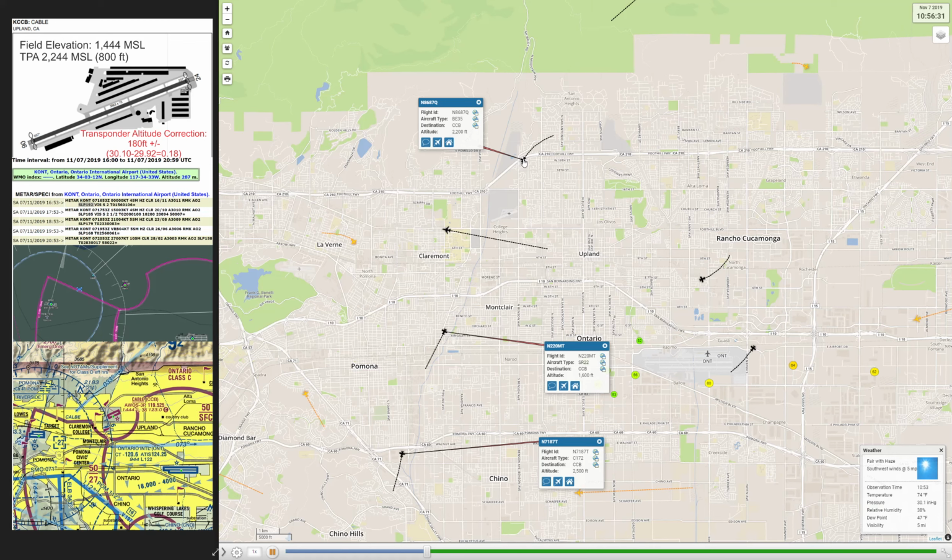And again, this is in real time. So the Bonanza is coming in from the north at 2,200 feet. He's going to cross midfield.